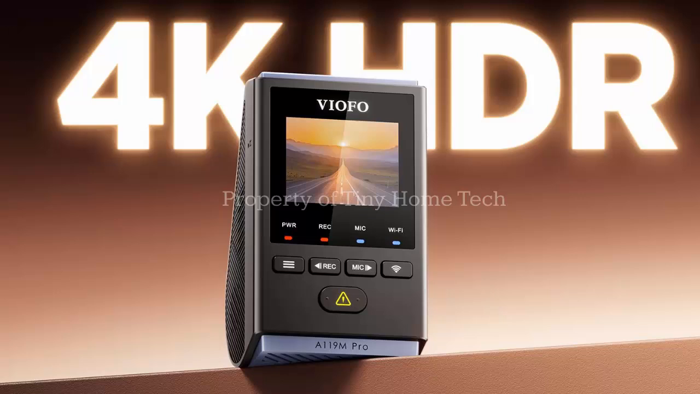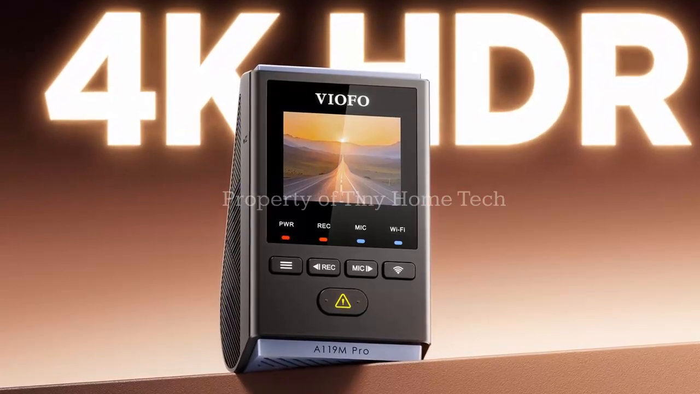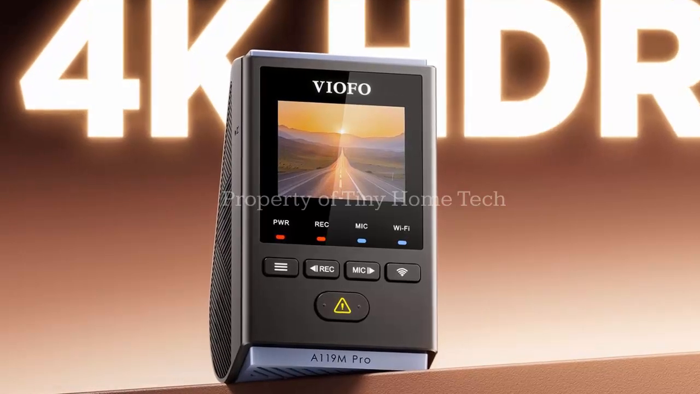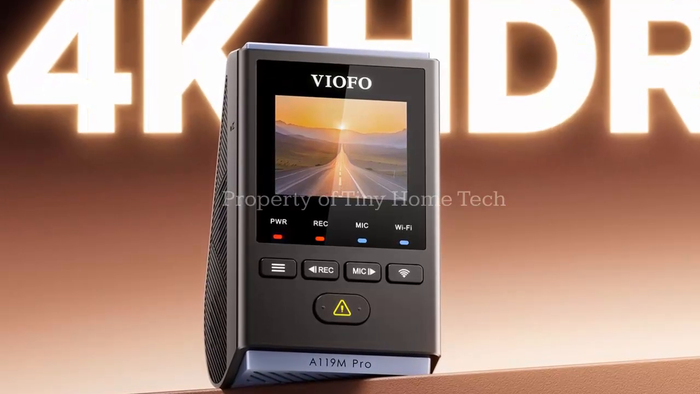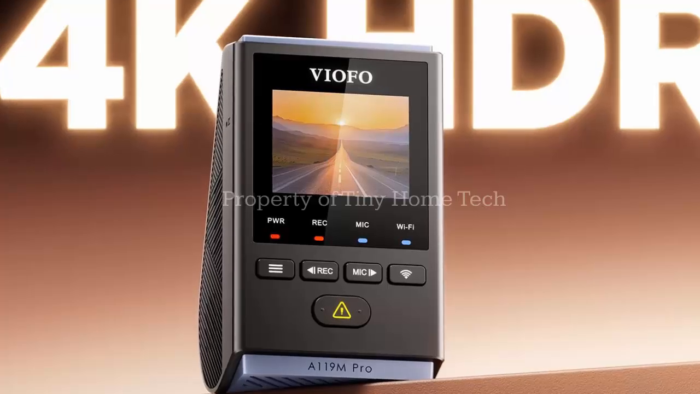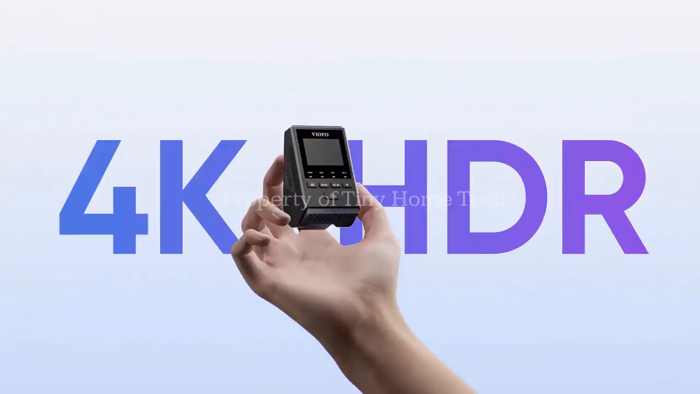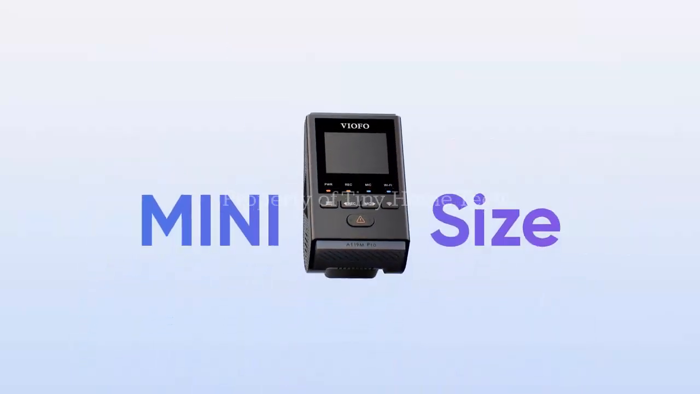Additional features include built-in GPS, 24/7 parking mode, loop recording, automatic emergency locking, time-lapse recording, and motion-based event detection. A Bluetooth remote control provides quick access to key functions, especially useful while driving.